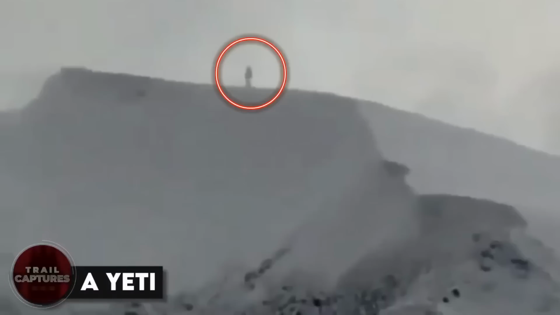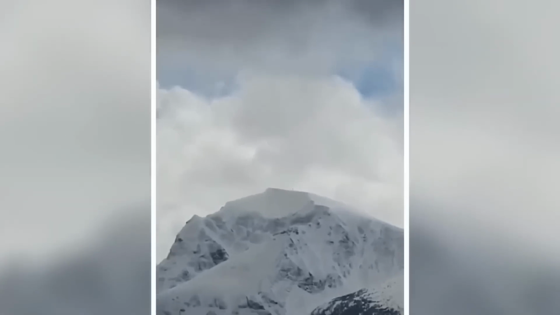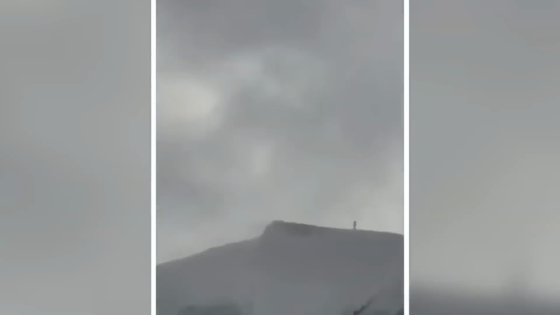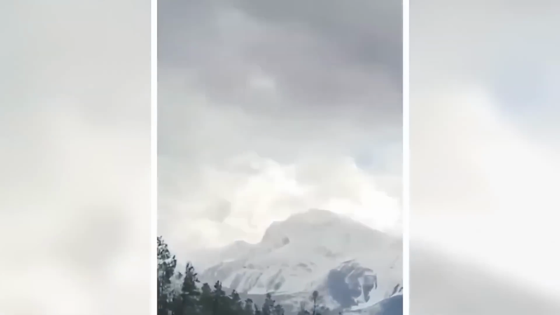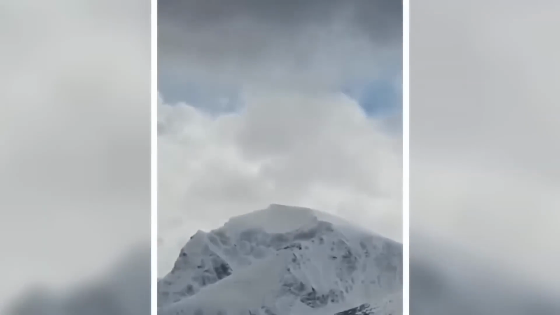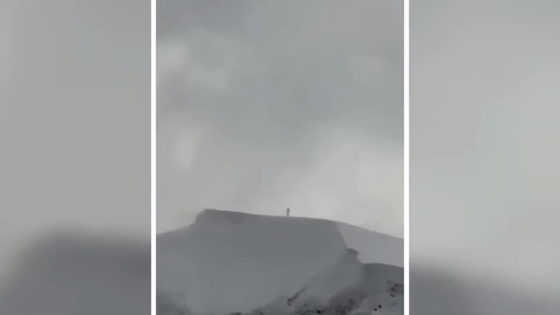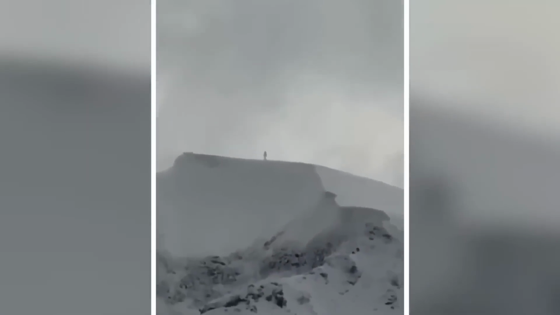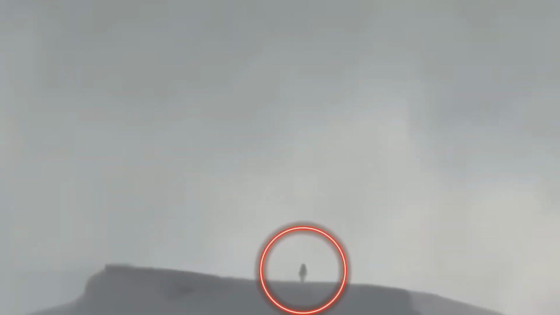A Yeti. A strange video filmed on a Canadian mountain has left people scratching their heads. The footage shows a massive creature that left the videographer stunned. The next day, when he returned to film again, the creature was nowhere to be seen. After posting the video, many people had different ideas about what the creature could be, ranging from a Nephilim or Yeti to a secret military experiment. Let us know what you guys think.